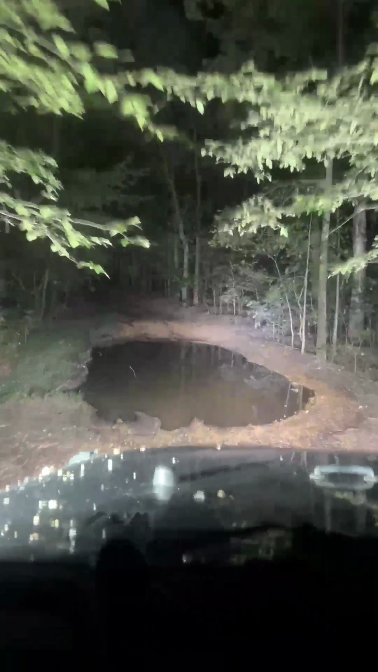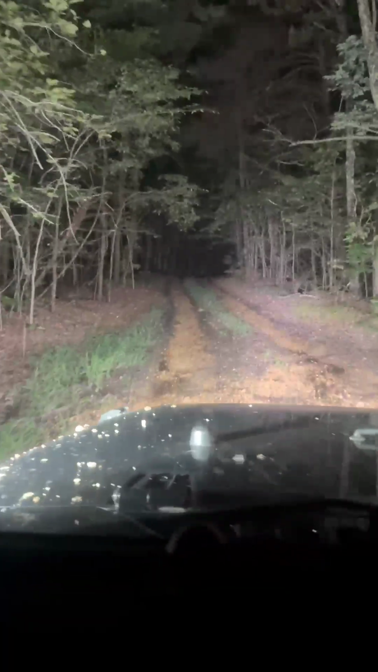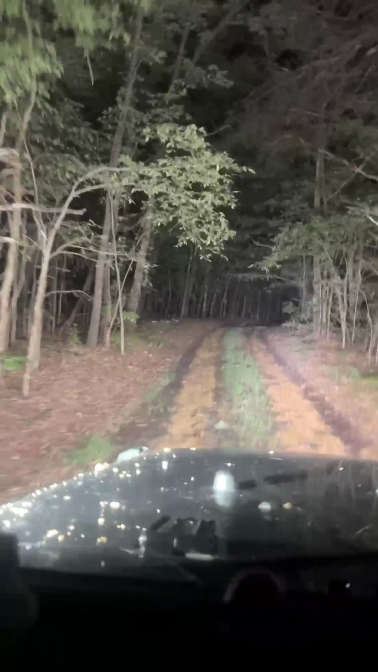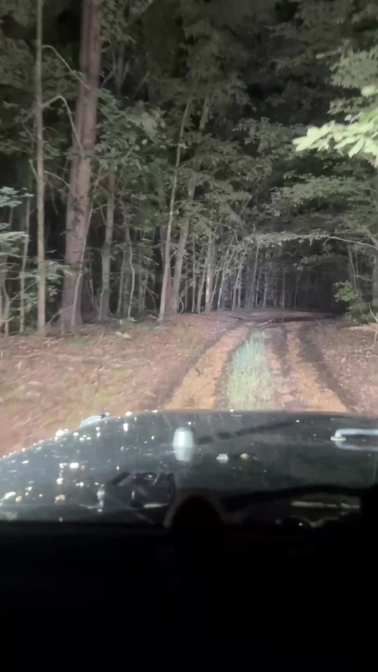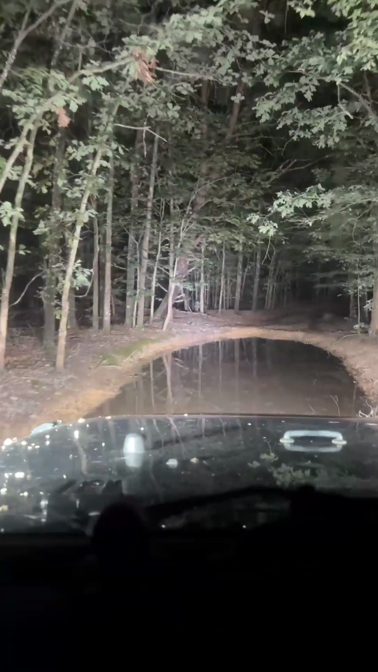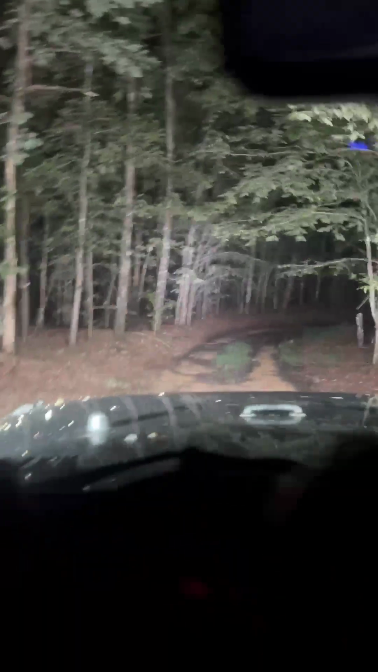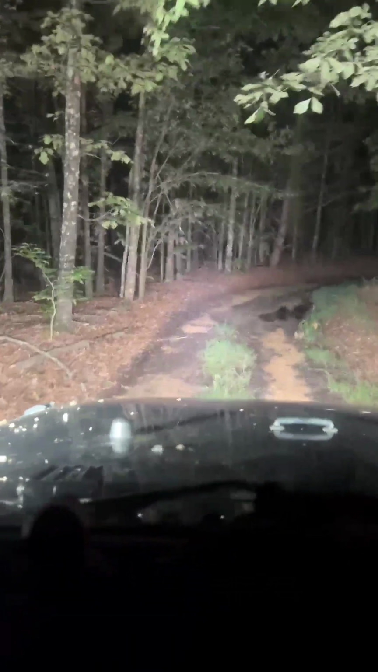And if you notice, I am going through the center of these. I am not a fan of going to the side because you never know how deep they are, and I have seen a lot of people break and roll their vehicles in water puddles, mud puddles, because they tried to go around the bank and it gets too deep in the middle. Thing is, once you go through them, you can always back out. If you can't, you can be pulled out. If not, then you're going to have to winch yourself through it. But that's why you come prepared. But anyway,